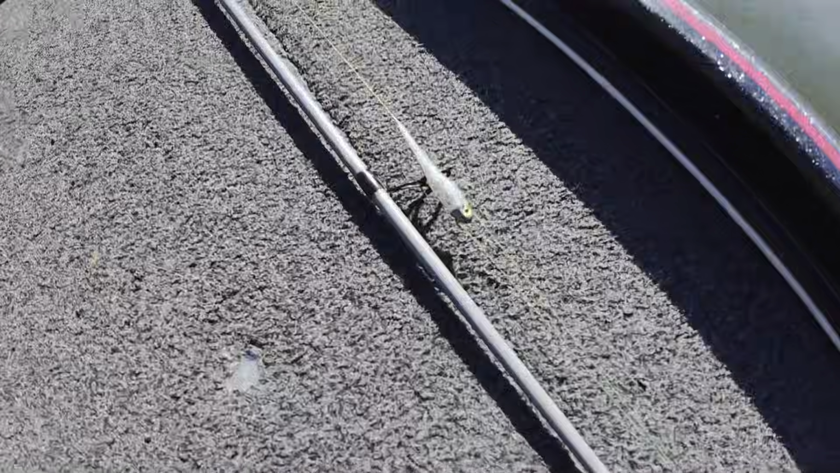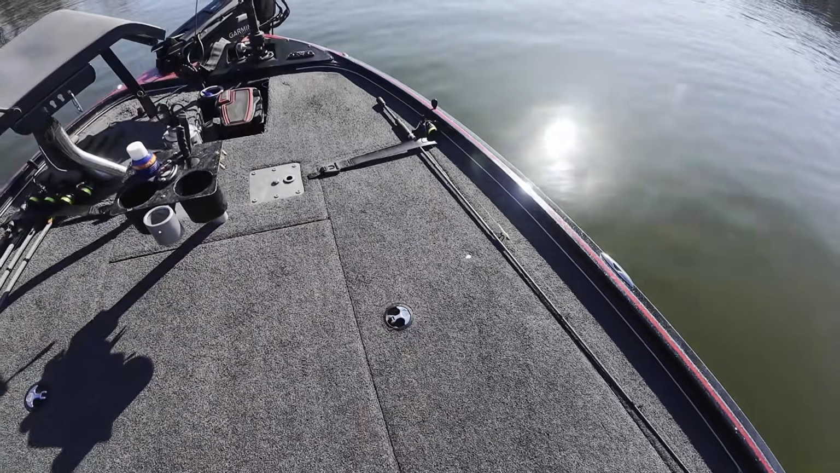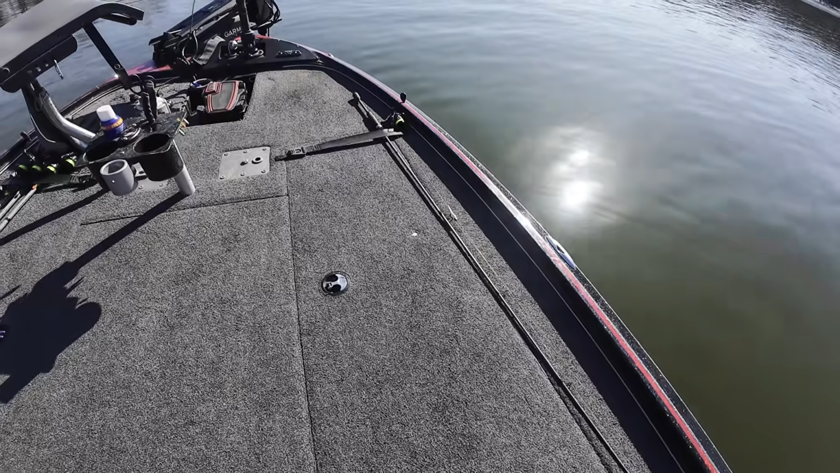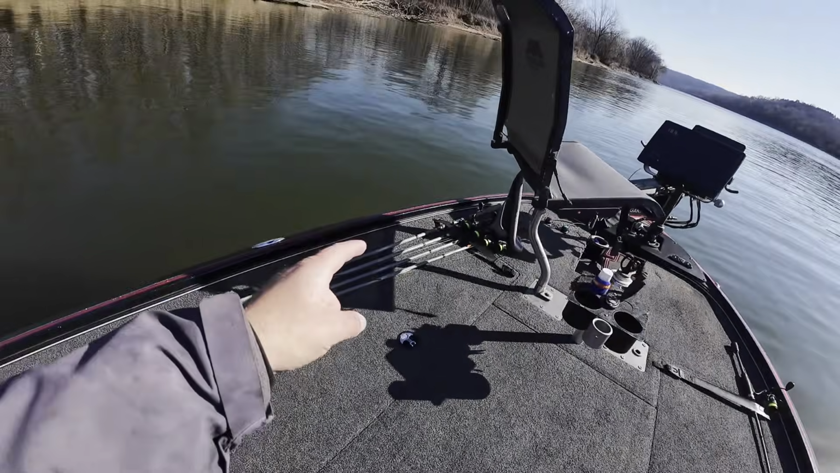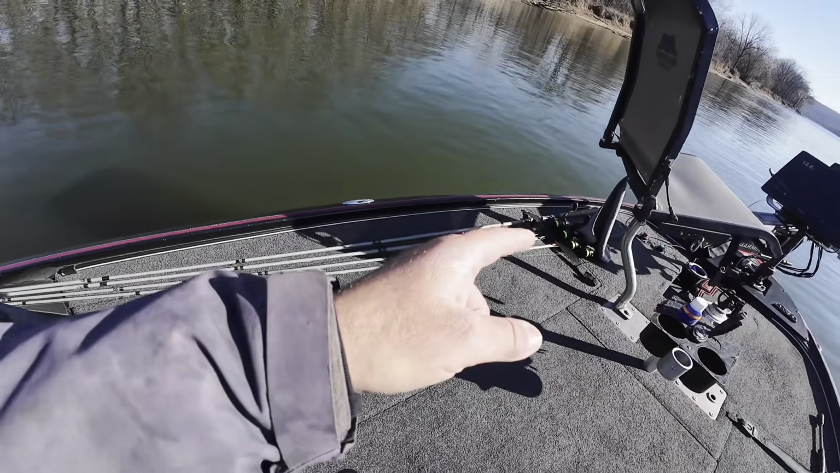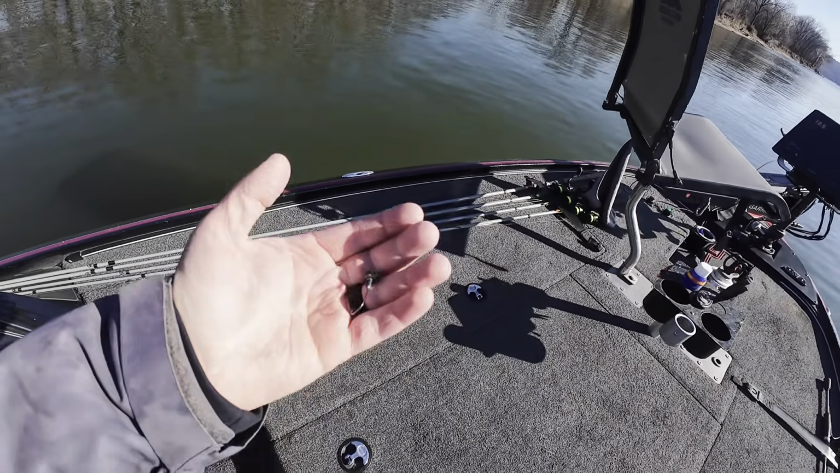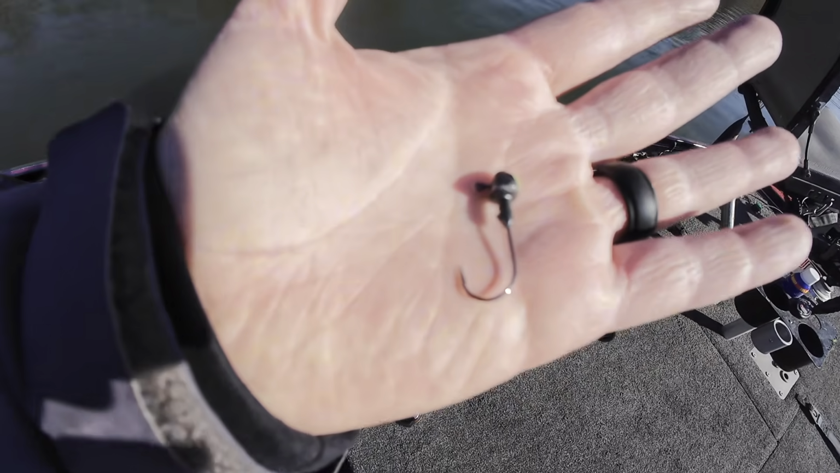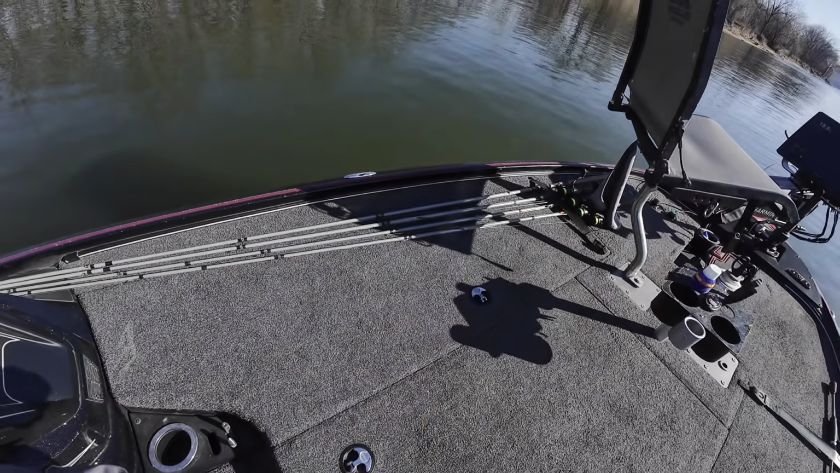What I got on right there will work just fine. That's a 1/8 ounce Cyclops with a Monkey Milk Cutthroat Tricked. But I need something natural on my long rods over here, so I got a 1/16 Cyclops natural gray. Might see if I can find a natural bait to throw on that for a long rod.